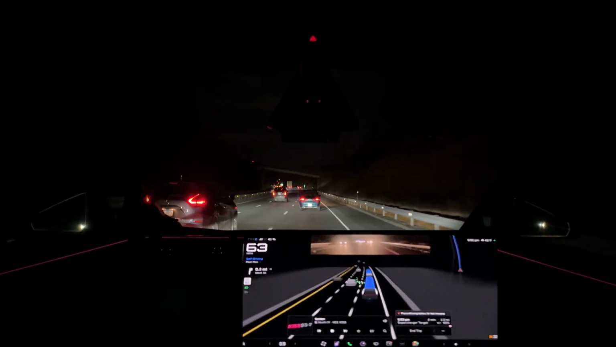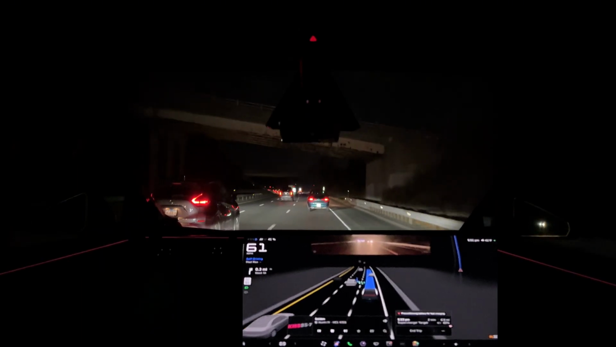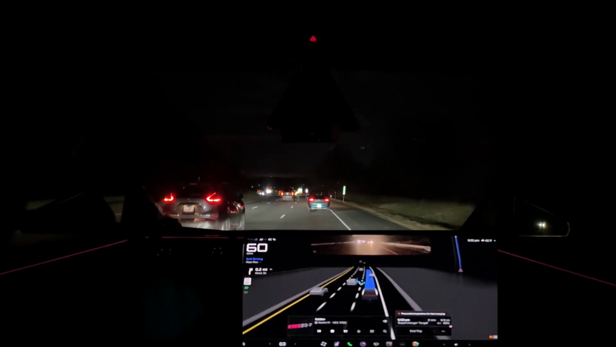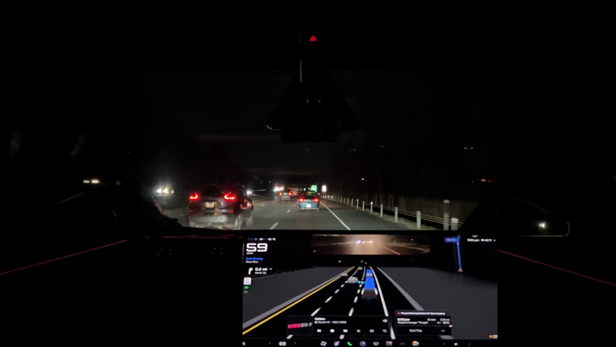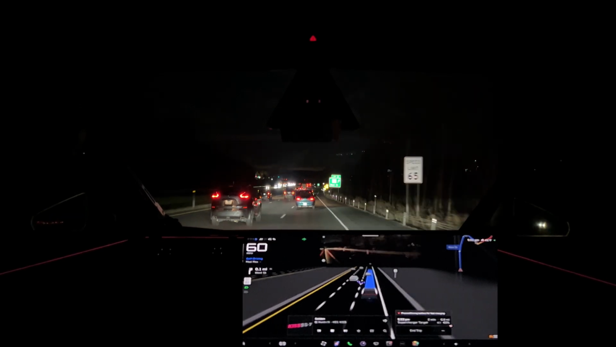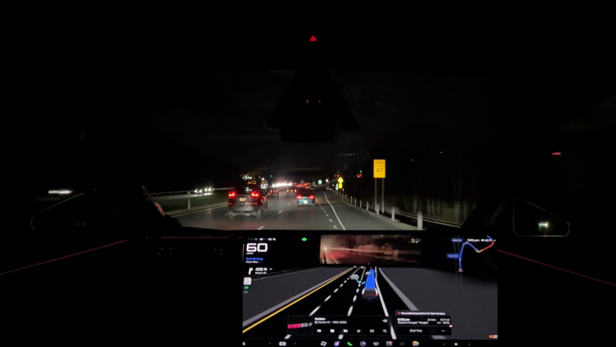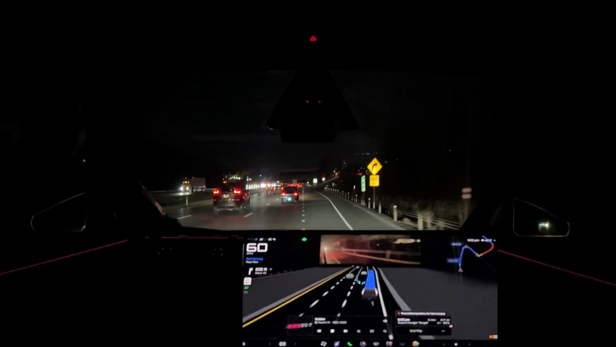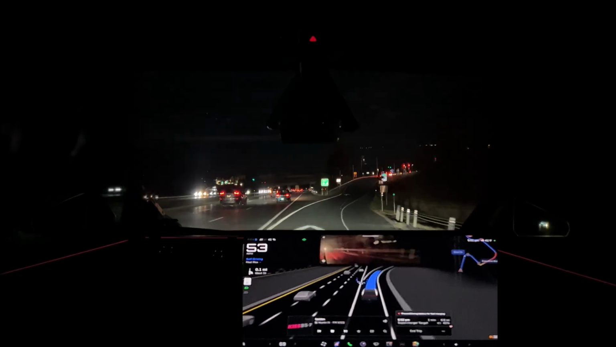And FSD just does that precise calculation. I need to go from our speed to his speed as smoothly as possible. I'm not spilling coffee. That's great. Normally that would have resulted in a hard brake, like at that traffic light that went red on us today.